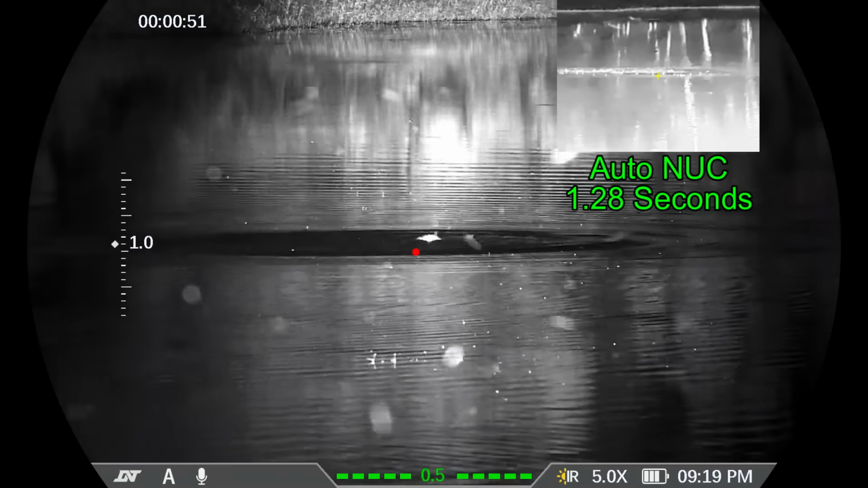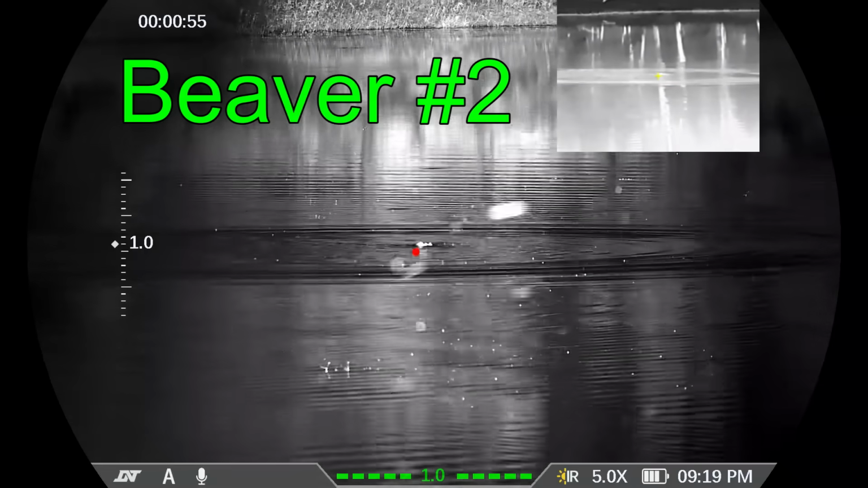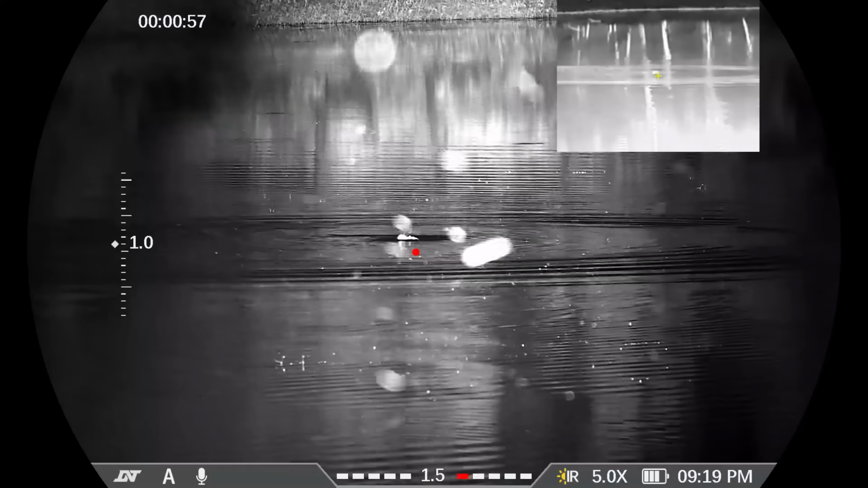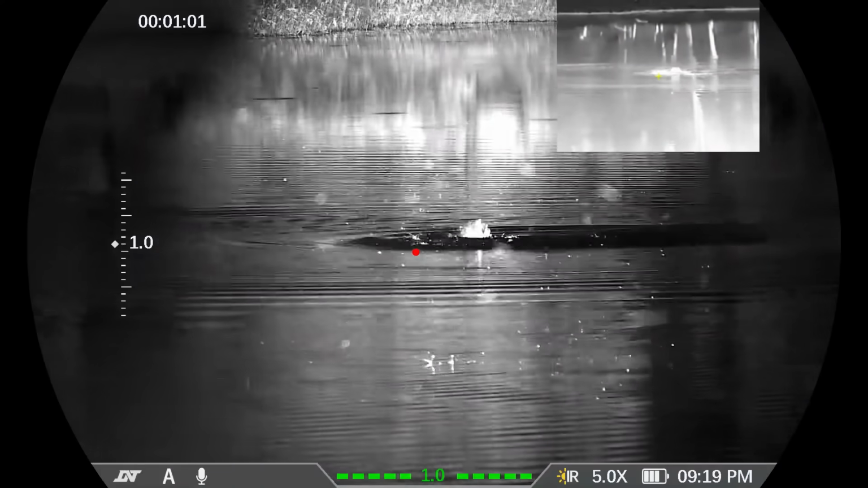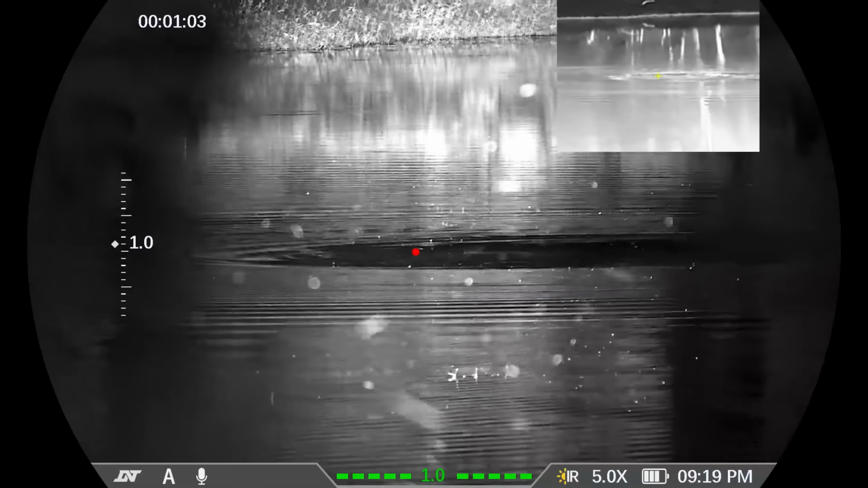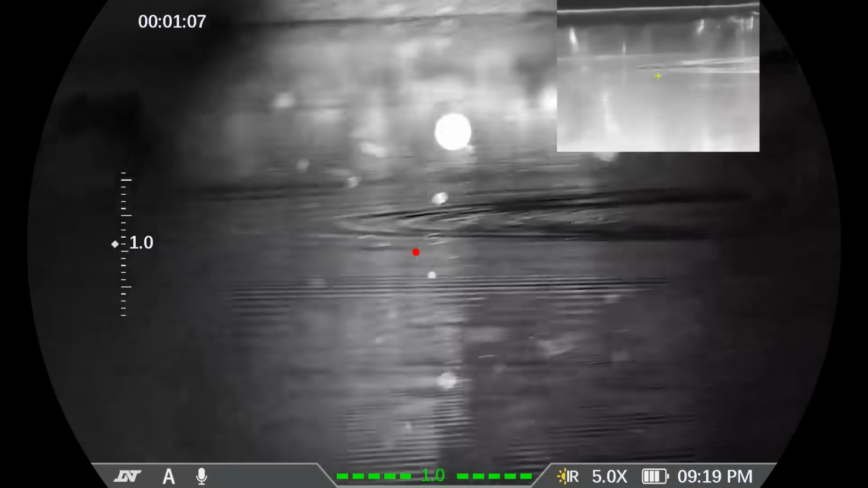Nice shot on Beaver 2. Is done. So now the beaver is going through the curly shuffle, and we won't see it again.